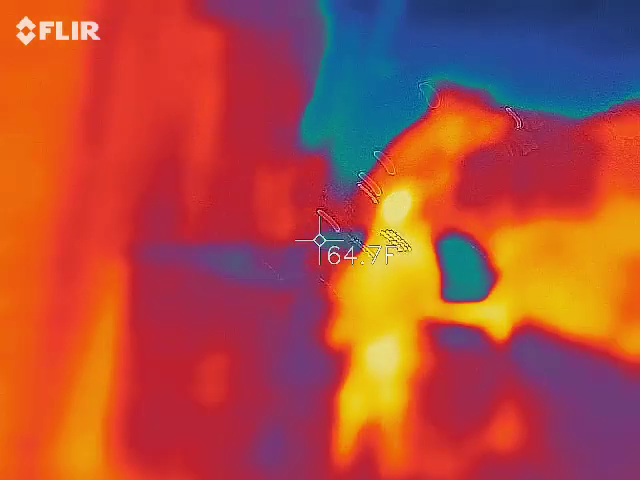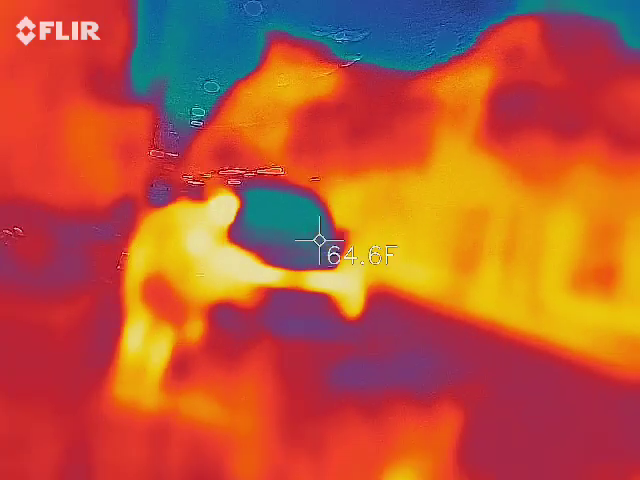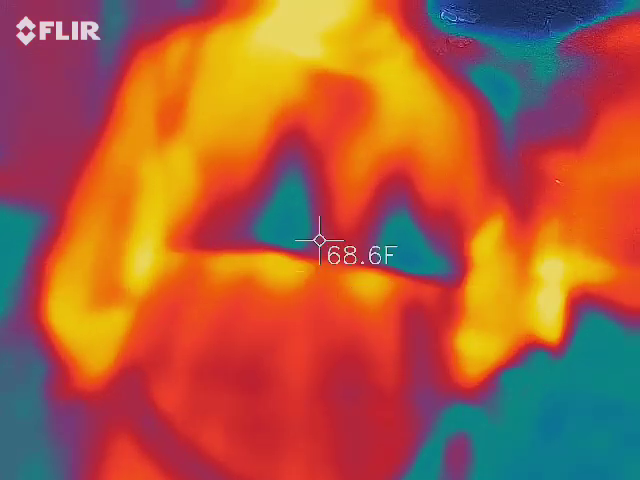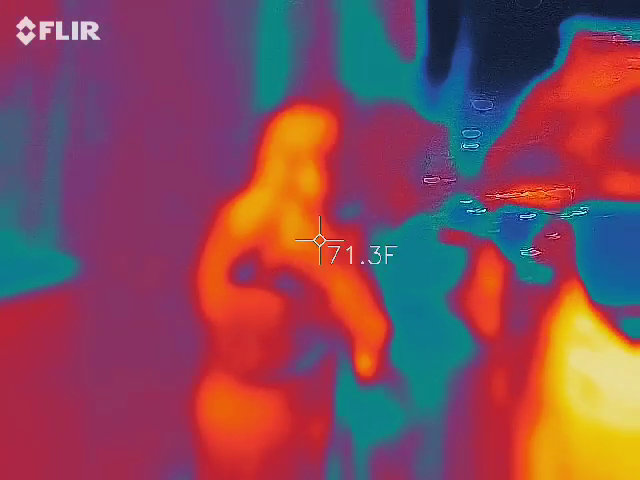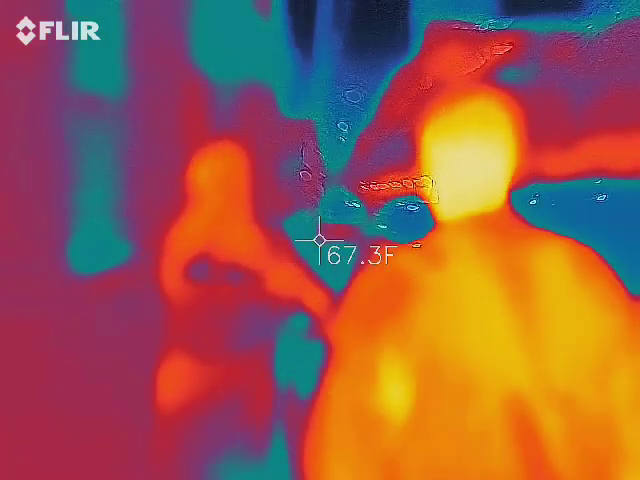It's a cool cobblestone alley. Make sure you guys can fit through.